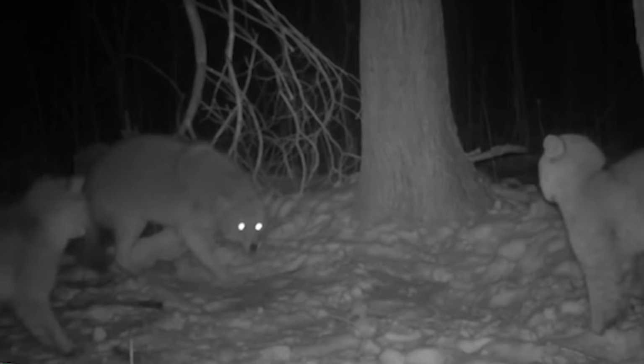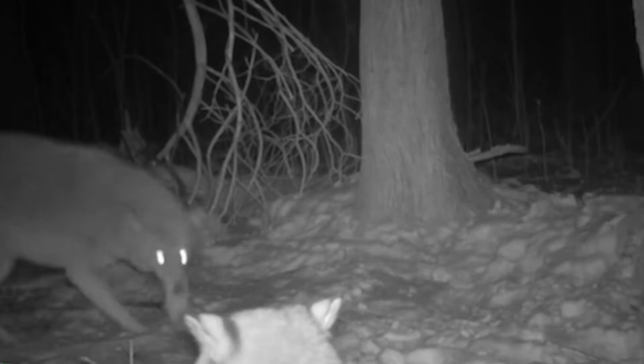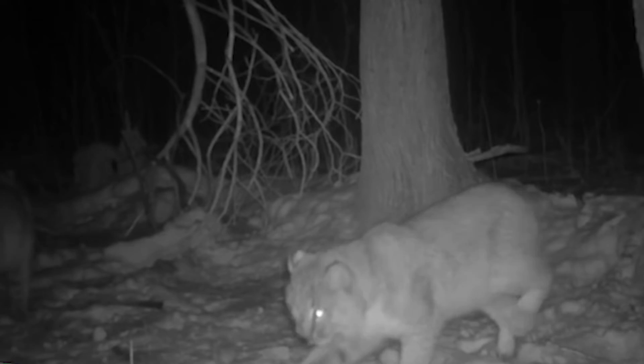This kind of confrontation is not unusual among wild animals, as they are often competing for the same resources, such as food and territory. It's interesting to see the dynamic between the two species, and it's a reminder that not everything has to come to blows.